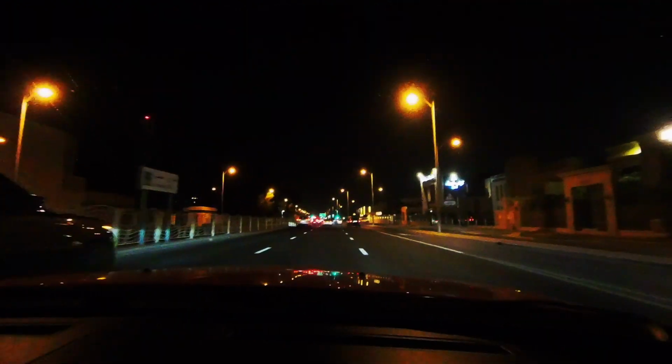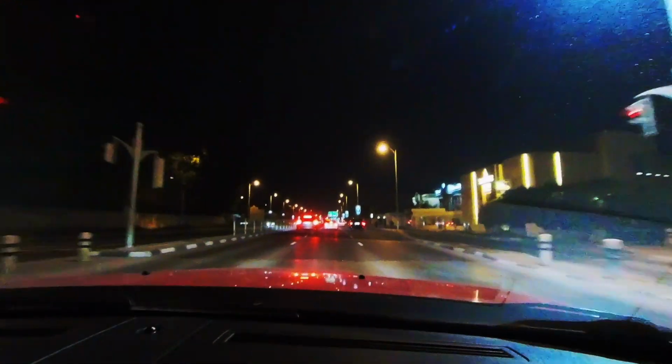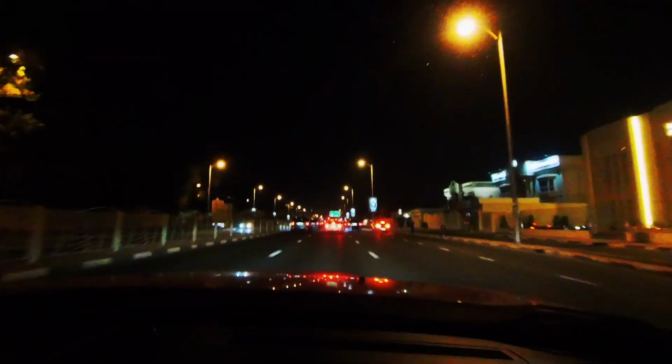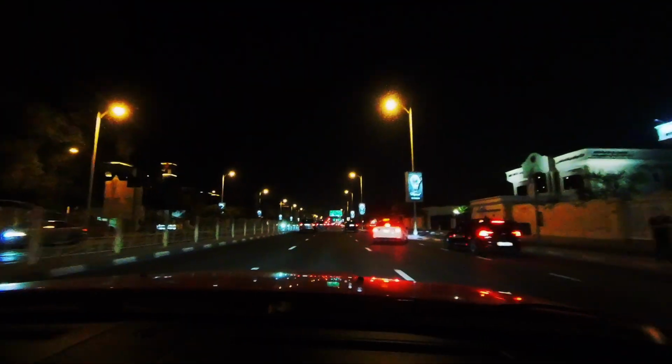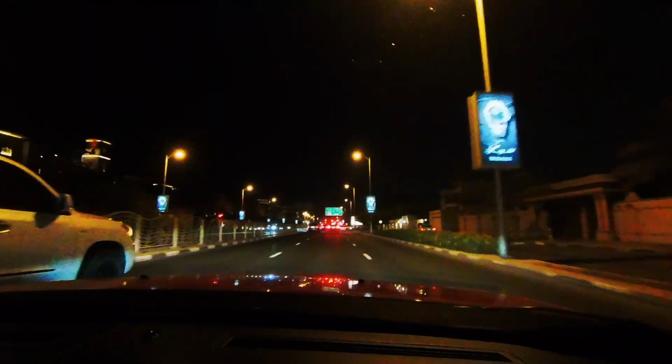Then with the traffic and people coming here and making noise, boom boom, it became so boring that you don't feel like just coming here with an extra helmet, chilling. You don't want to do that.